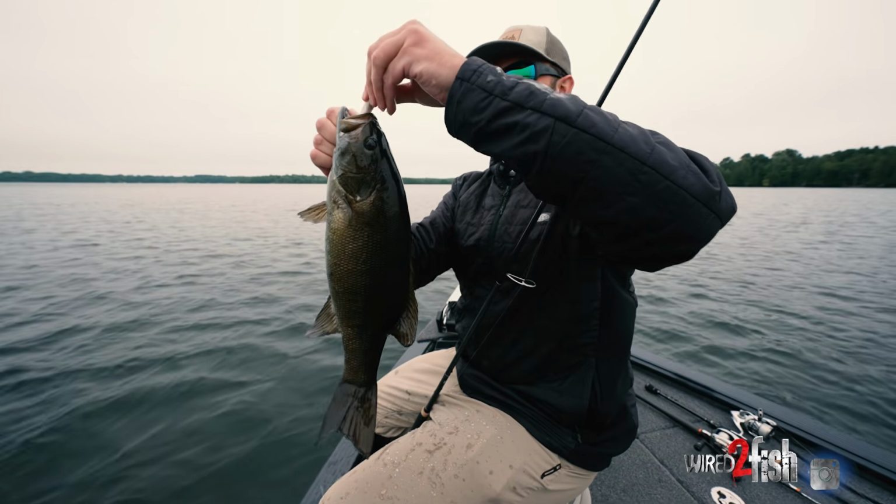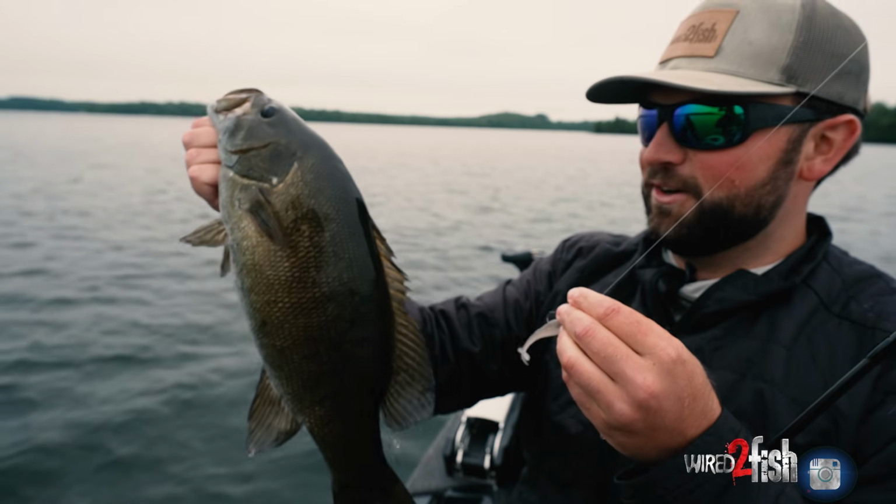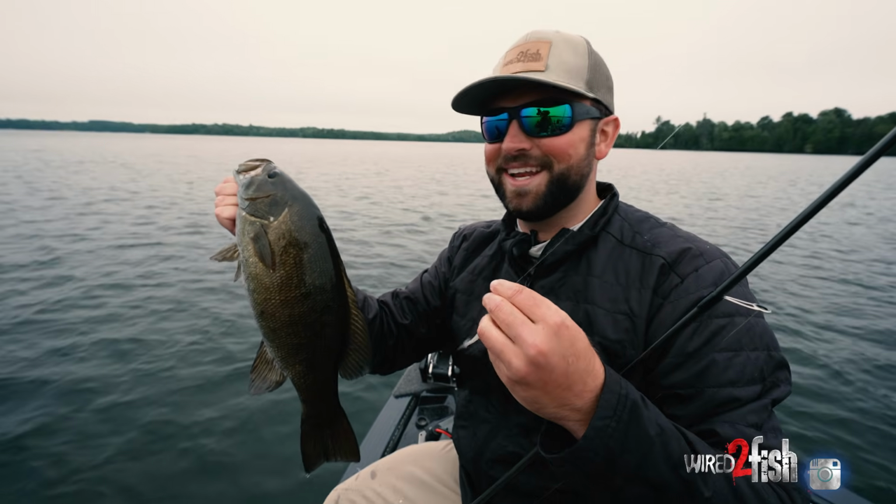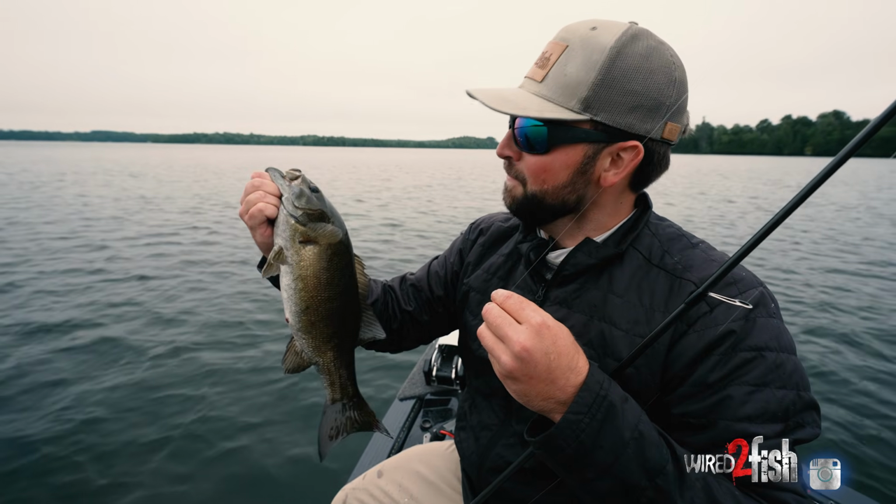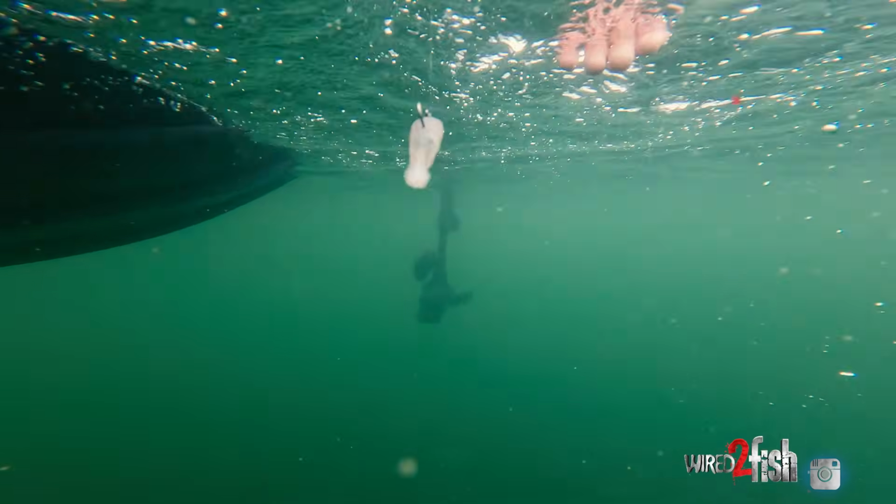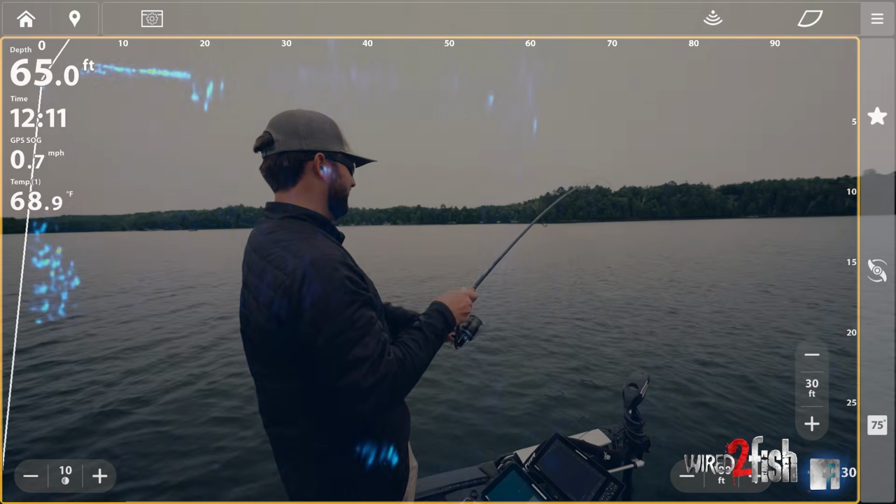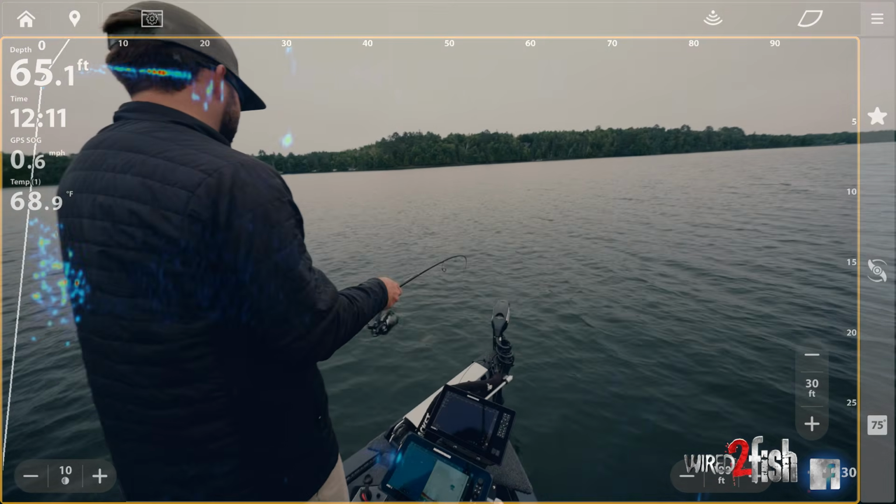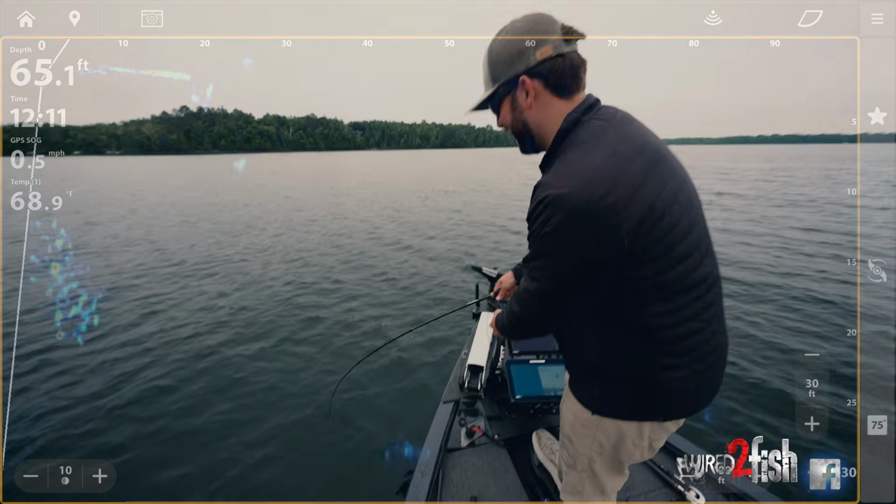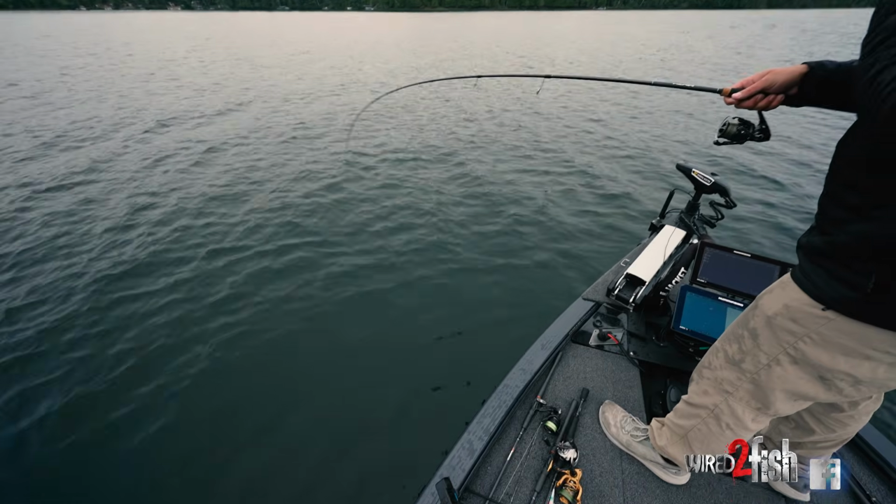Smallmouth on bait. There's that little mooch just pinged right in the top of the dome where he should be. That is a beauty. Out here chasing bait, chasing shiners around. Doesn't get much better than that, man. Get her back. Just mushed it. That was sweet. Gosh, it's so dang fun, chasing around with the minnow.